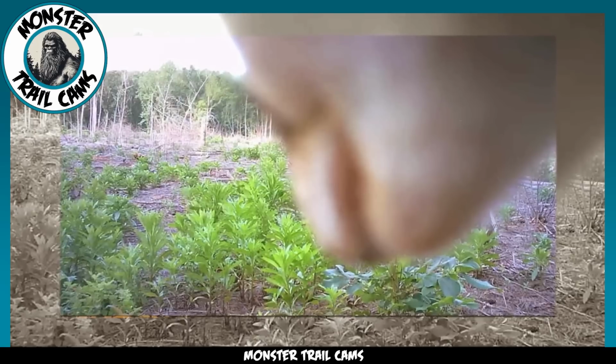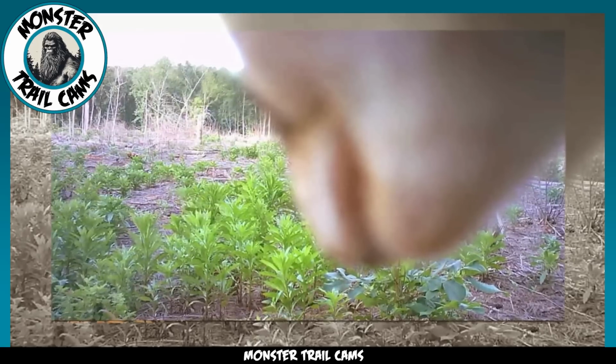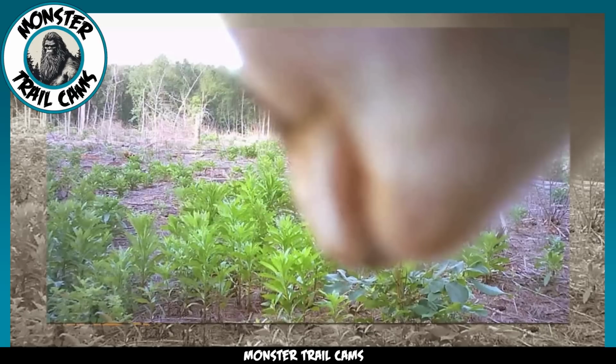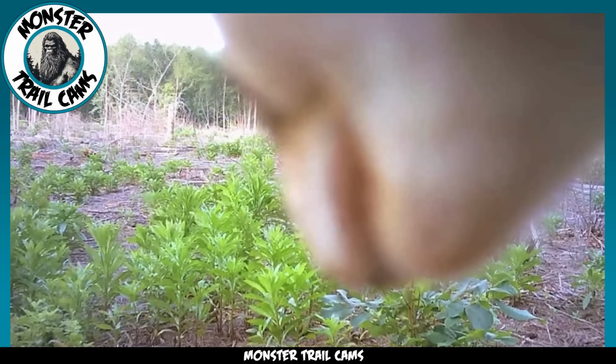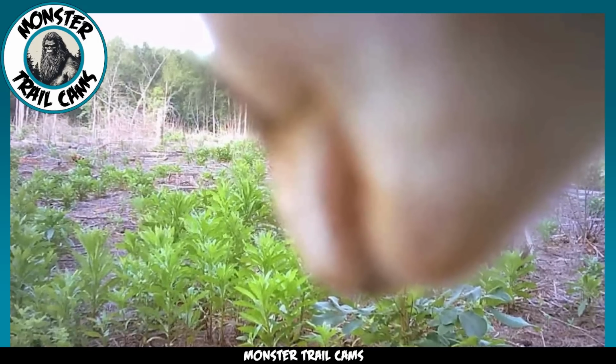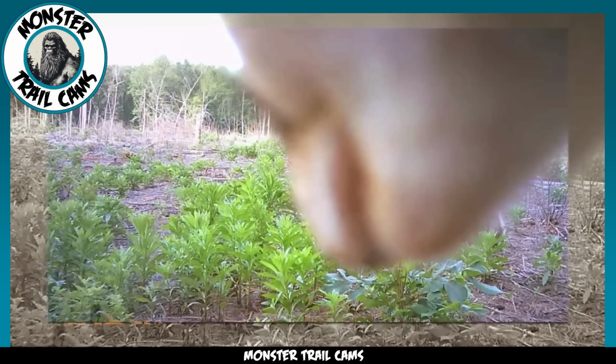We could use your help identifying the creature in this next capture. There is some type of animal hanging out on top of this trail cam, and we only get a limited view of the bottom of its chin. While I certainly don't think we are looking at anything paranormal in nature, this image is still quite strange and deserves a spot on our channel.